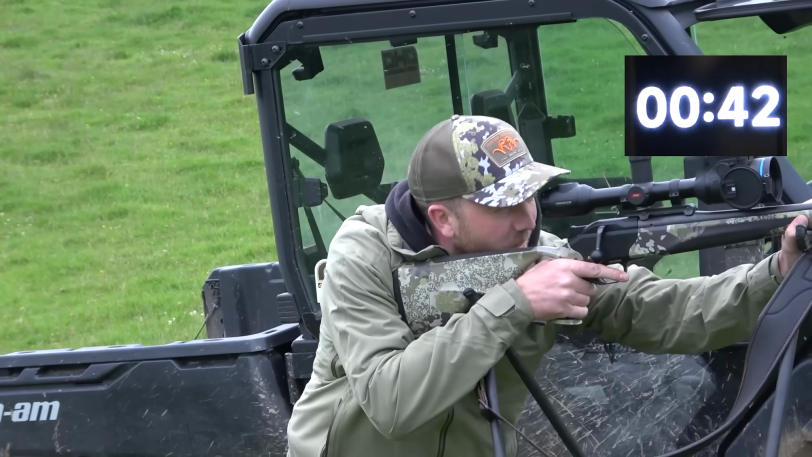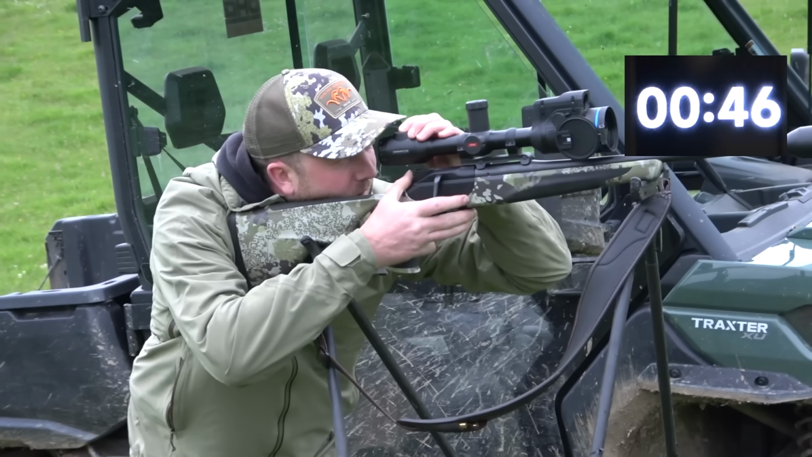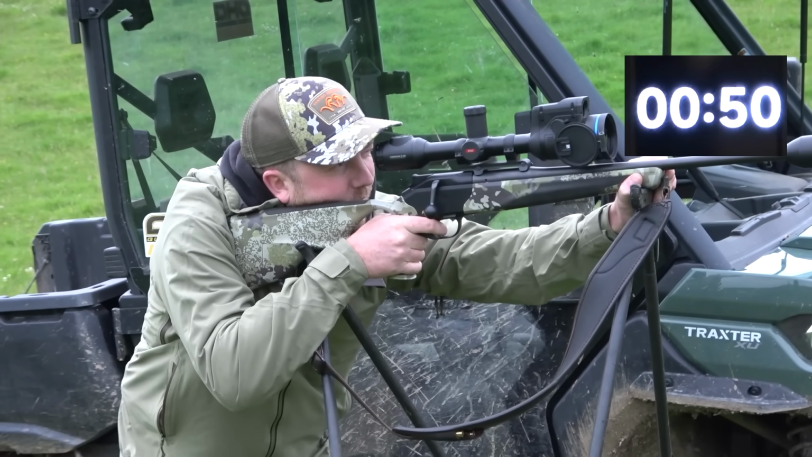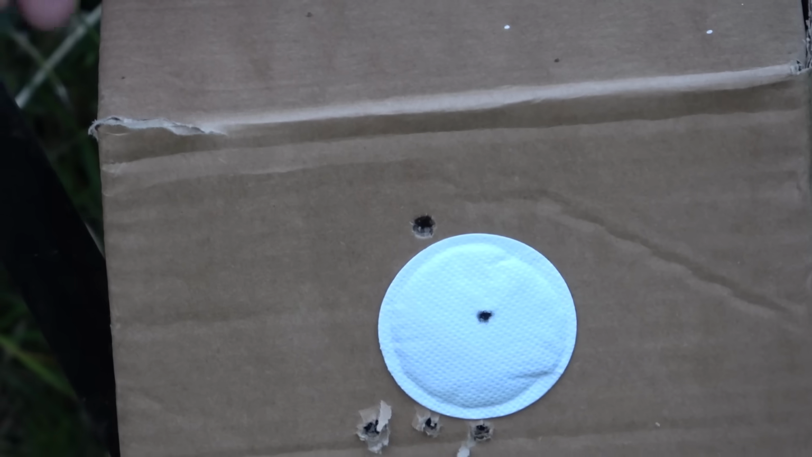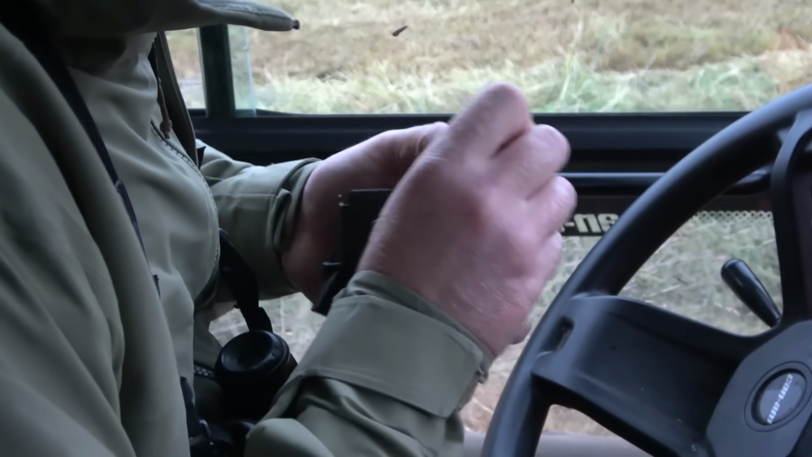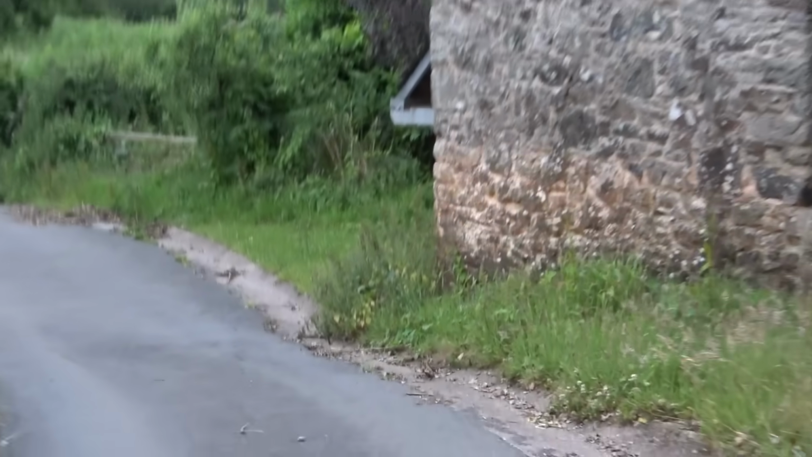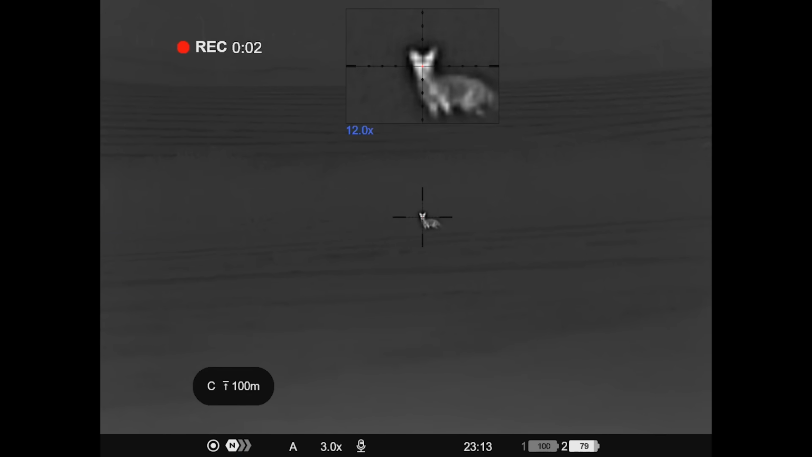Got loads of time. It's two on target, one of them slightly higher because he says he pulled the shot. And he pulled the shot because he had to press the record button, he says. That exercise complete, it's time to go and look for rabbits and foxes. The first fox is a candidate for the 17.